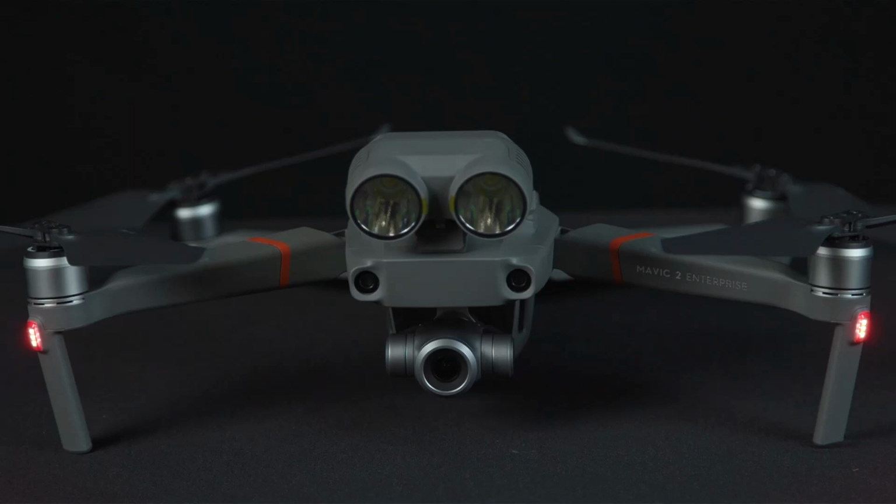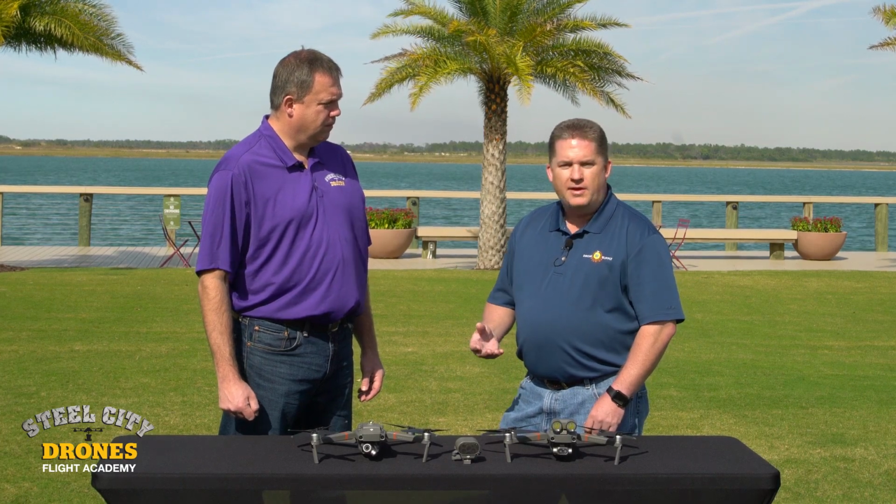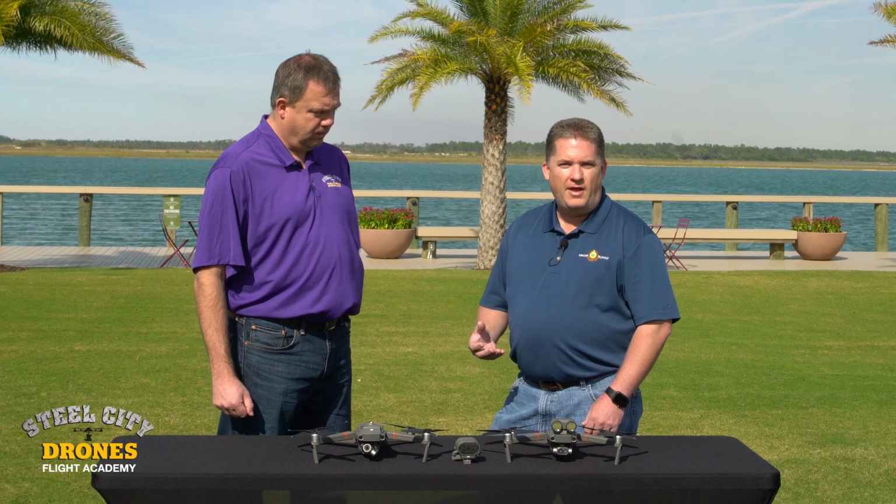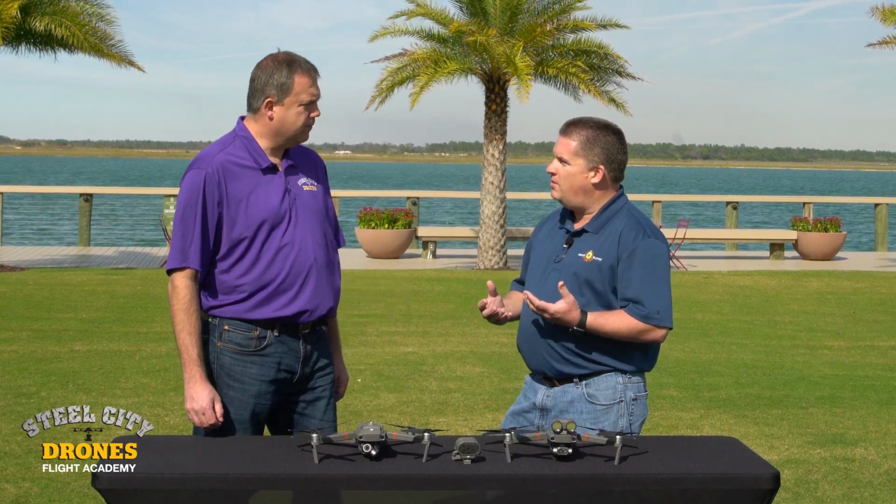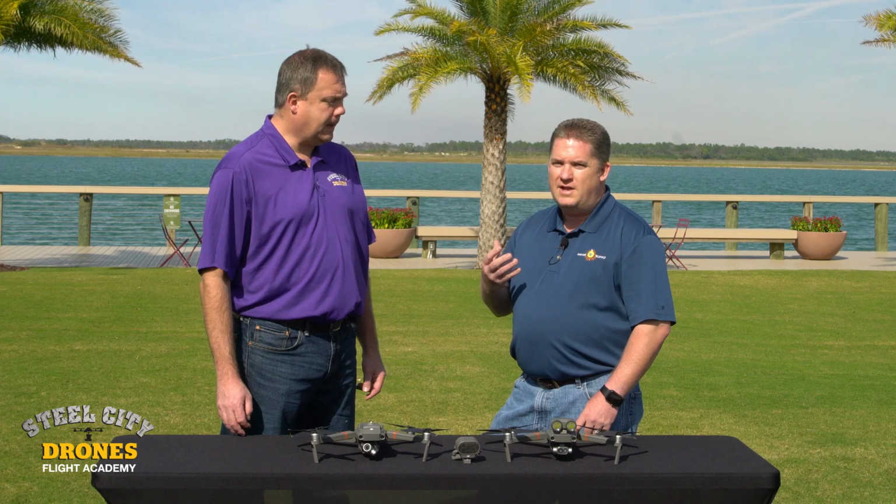The spotlight is really bright and great for public safety when they're flying in the evenings, civil twilight, or at night.